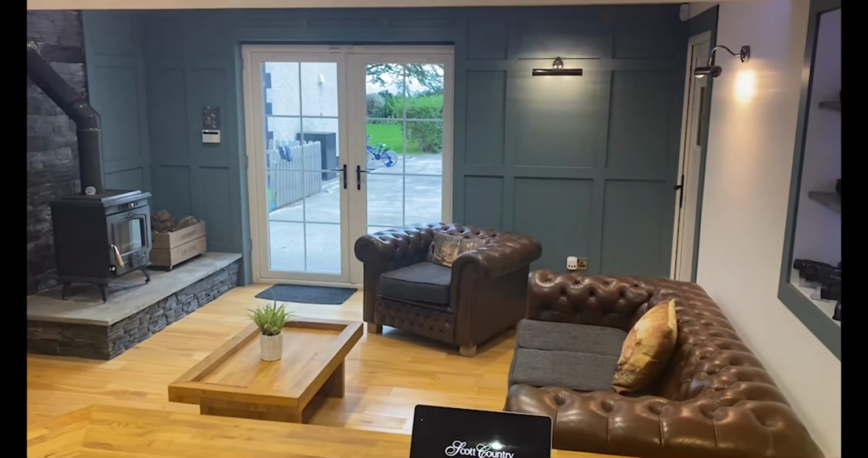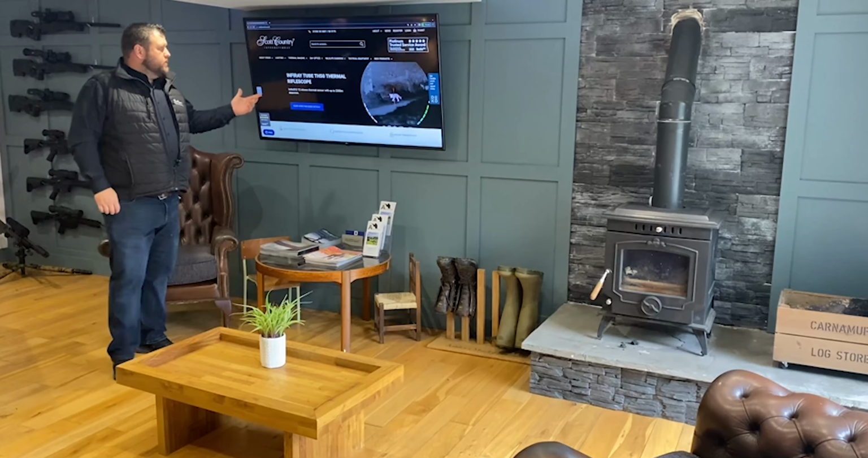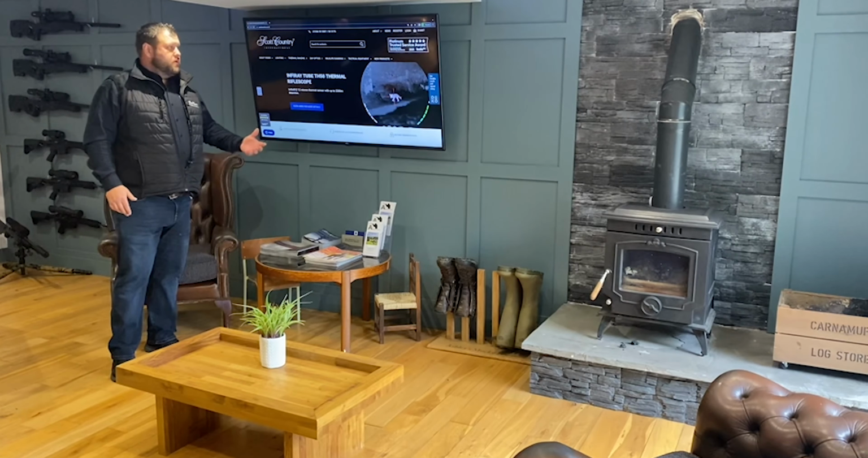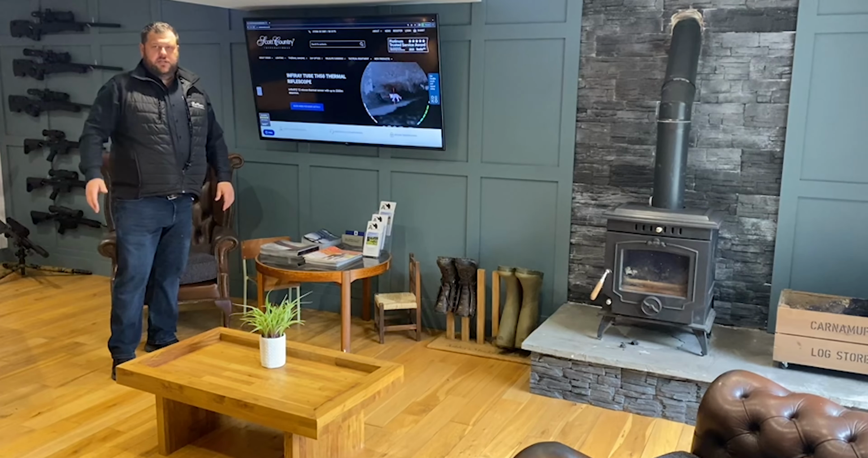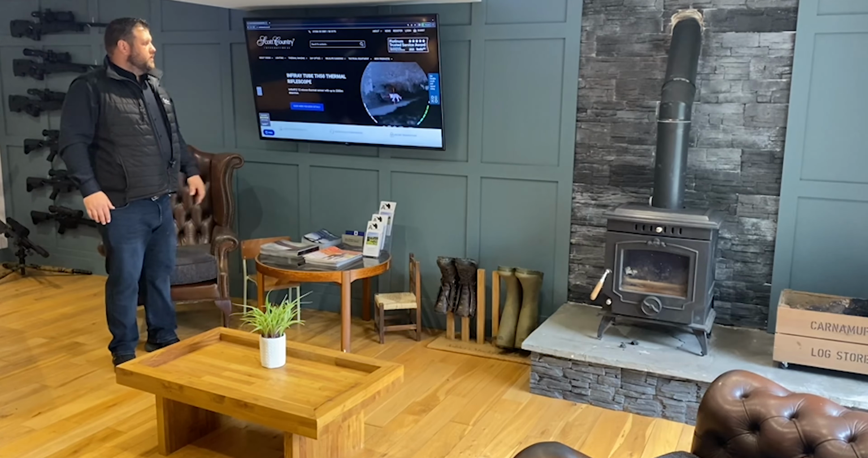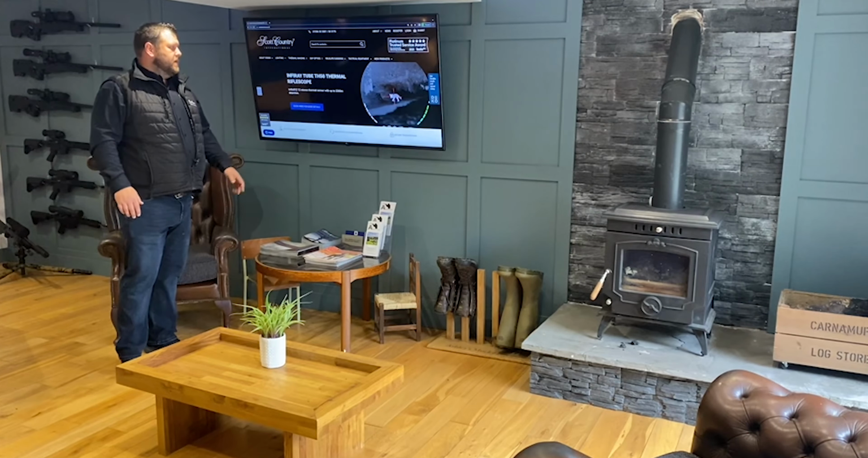One of the features that I decided to incorporate into the office when I was designing it was the large TV screen. The large TV screen does lots of different things. For example, when a customer comes in and wants to look at products online, I can sit behind the desk, flick through what they want. They can sit here on the Chesterfield sofas with a cup of tea or coffee, and we can go through the products on the screen and discuss what it is that they want to see, technical specifications, things like that.